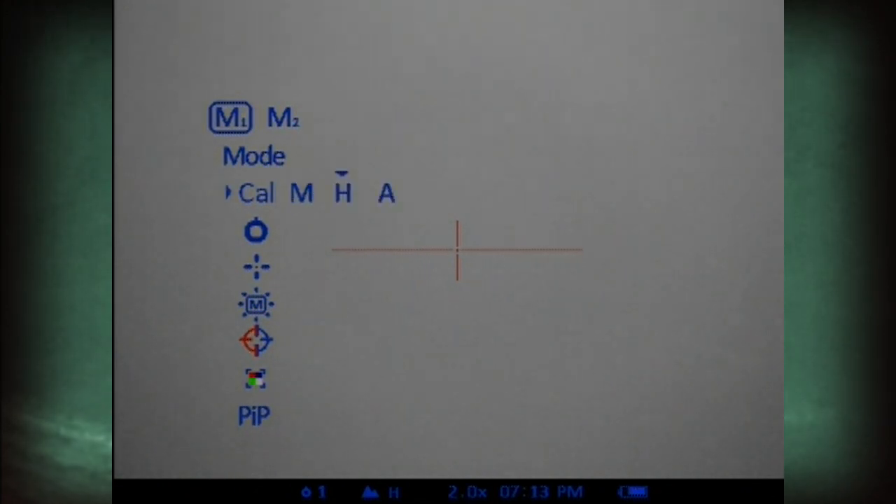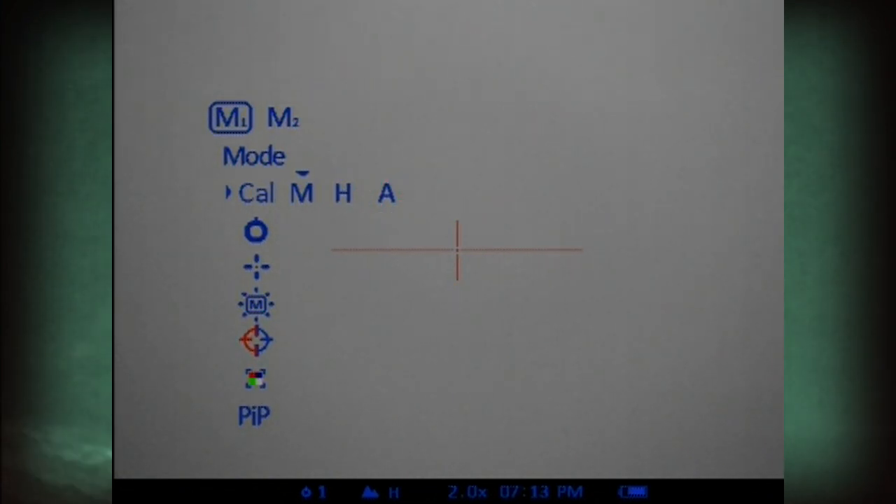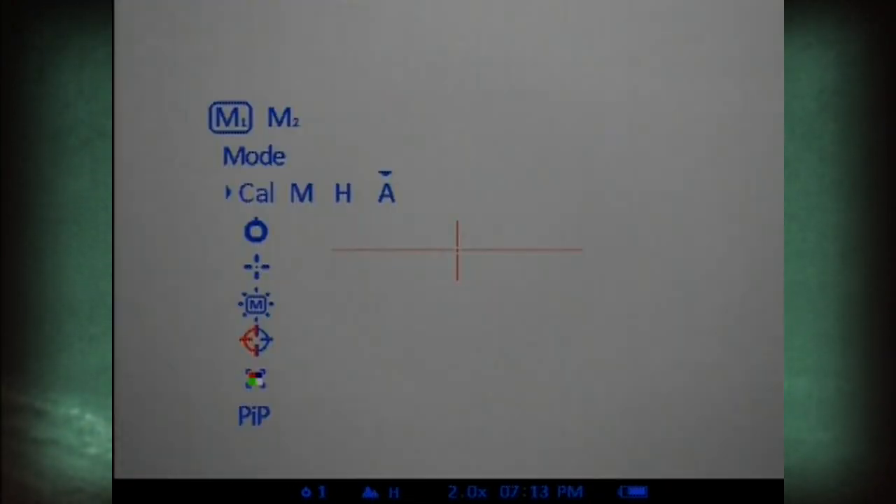There are 3 calibration modes: manual, semi-automatic, and automatic. Manual calibration is silent, but you will have to cover the lens cap before you calibrate or you will get a ghost image on the screen. Semi-automatic and automatic do not require you to cover the lens cap, but do make a noticeable click when engaged.